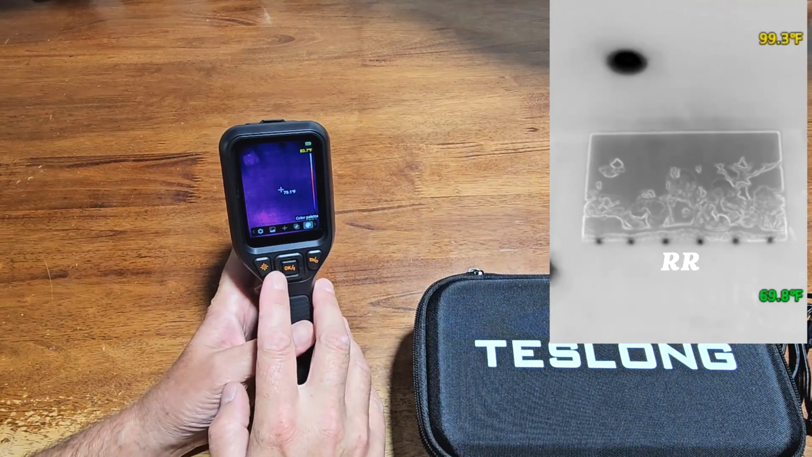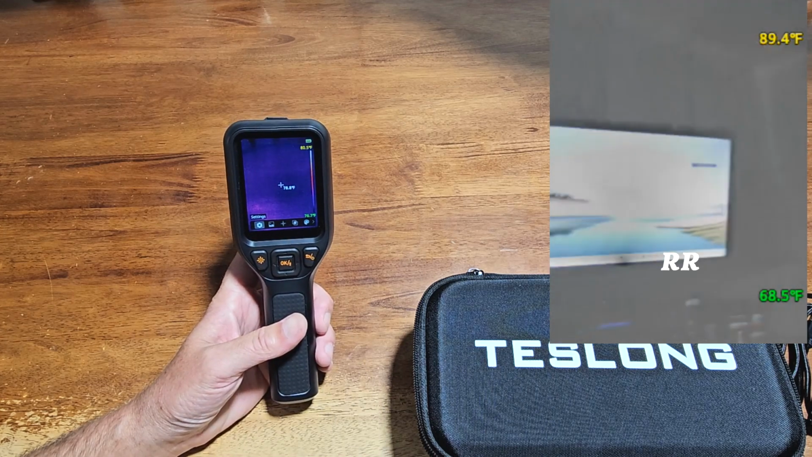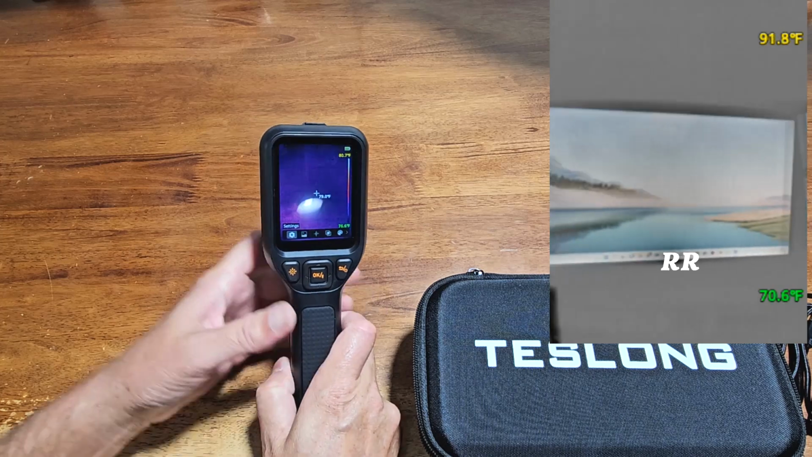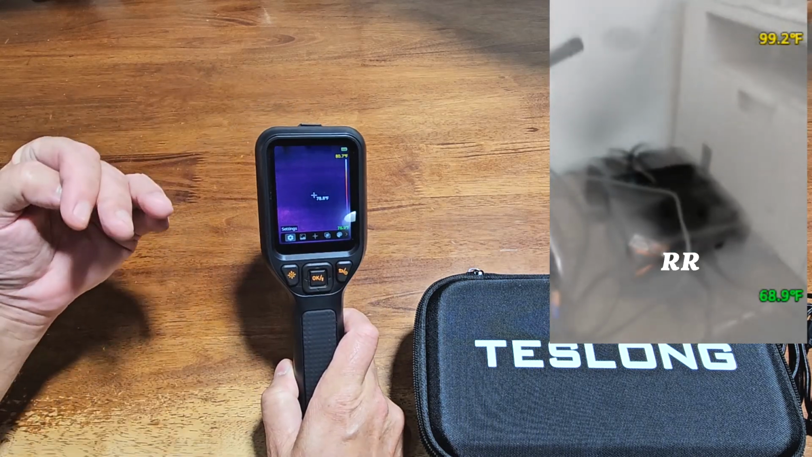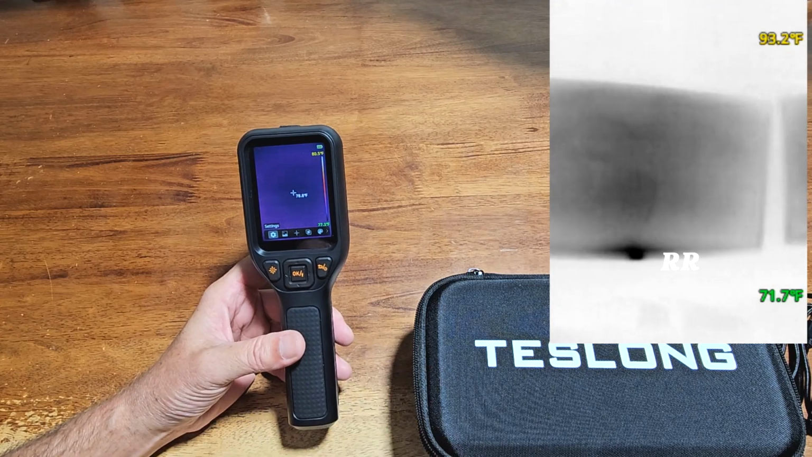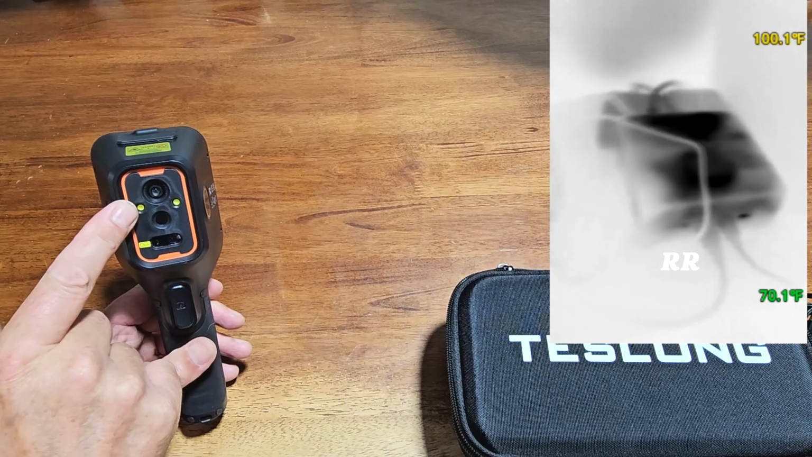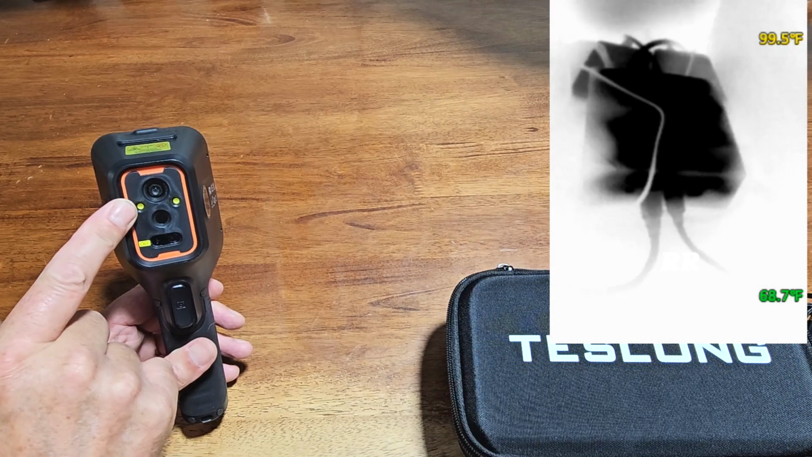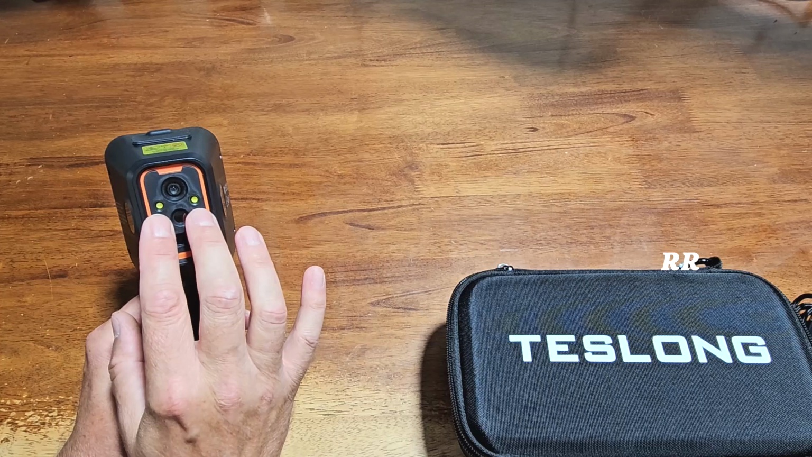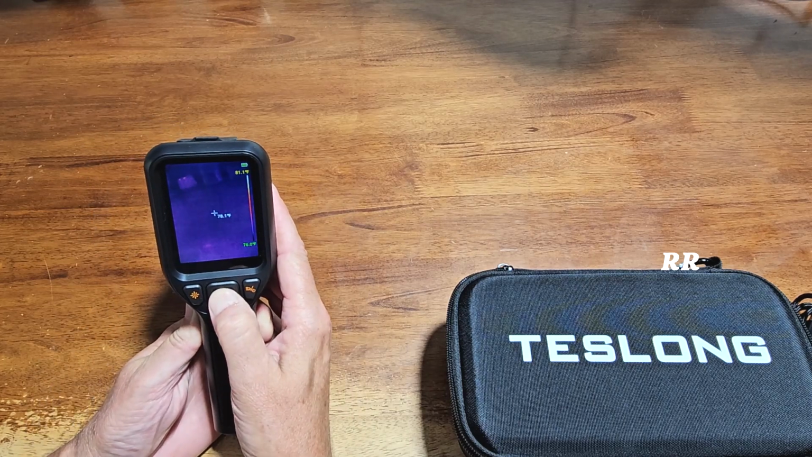Everything's clearly labeled on here and easy to find on this 256 by 192 IR high resolution 3.2 inch LCD screen. The camera has a refresh rate of 25 Hertz and a temperature measurement error ratio of around ±2 degrees or ±2%. Right here you can see the visible spectrum camera. Right here are 2 LED flashlight bulbs. And actually you can turn on the flashlight by long pressing the OK button.